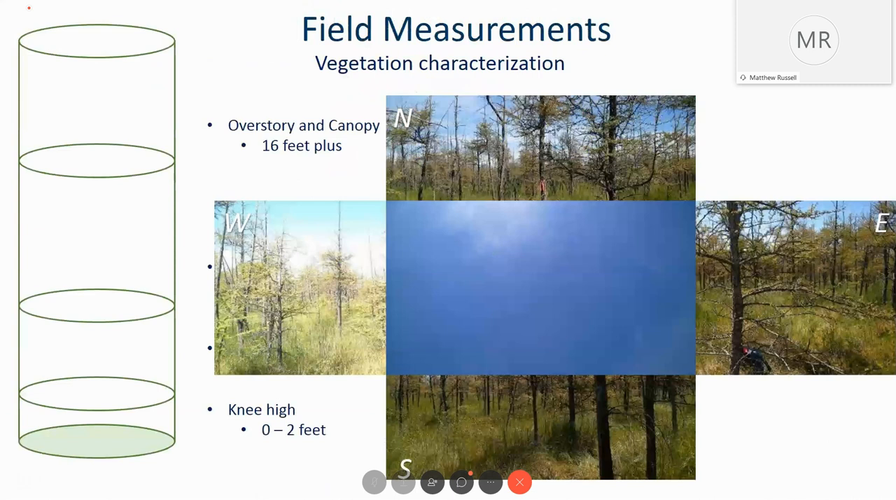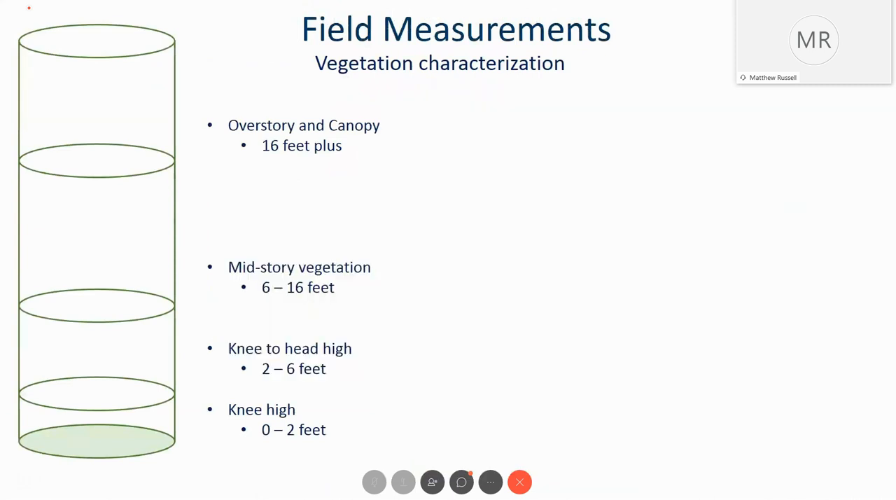What we're trying to identify is the structure within that plot. So there may be shrubs or seedlings or small trees at ground level, and then anything that we can identify vertically as we go up into the canopy of the trees.